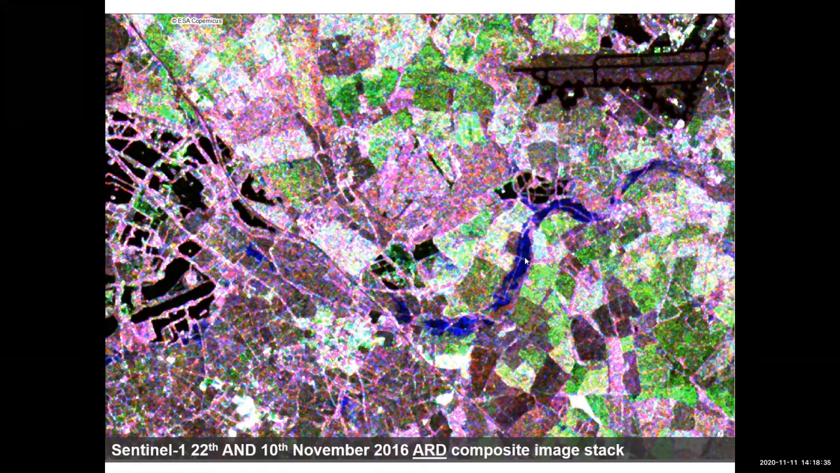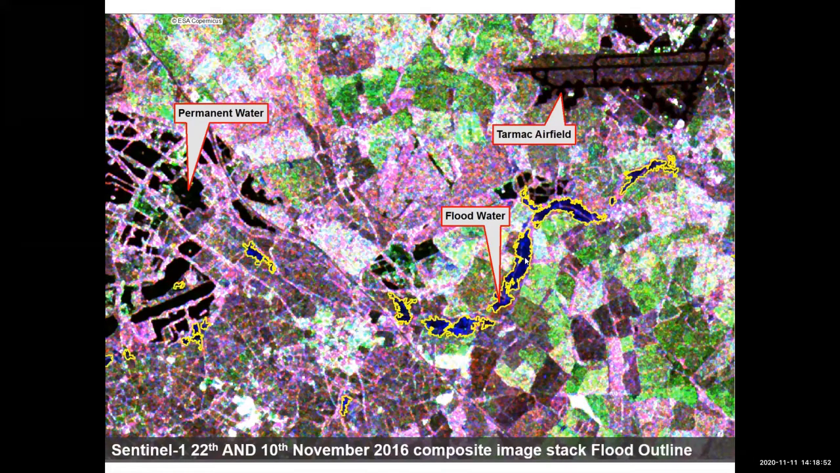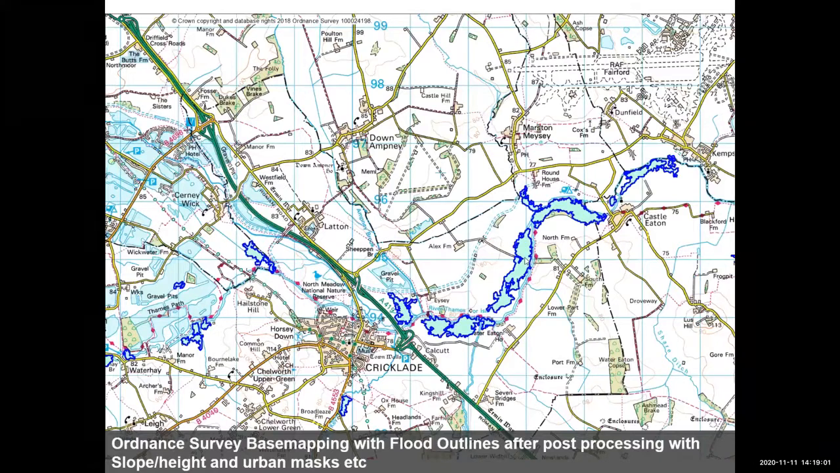Then that, as you can imagine, makes it much more straightforward for doing automated analysis of the imagery to pull out a differentiation between floodwater and permanent water. And then highlighted in yellow, there is the floodwater extracted in this image. And there it is, just overlaid on Ordnance Survey mapping.